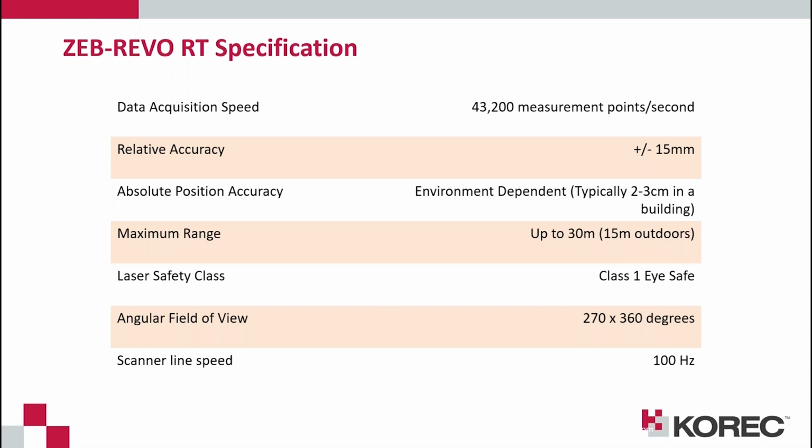So when you're in a really small space, like a single room, that's the kind of accuracy that you would see across the site. And then where we've got the absolute positional accuracy, environment dependent is really, really key there. SLAM uses the features in the environment to position itself, a little bit like GPS. So if your GNSS receiver is connected to lots of different satellites, you're going to get a really good reading. And the same is true for our systems.